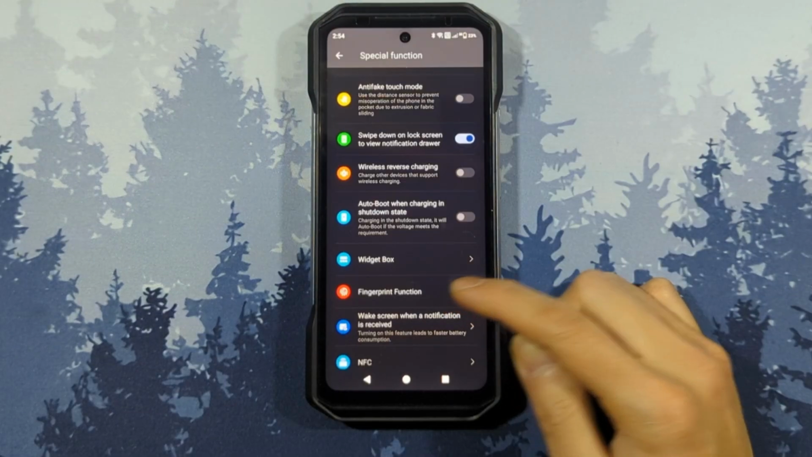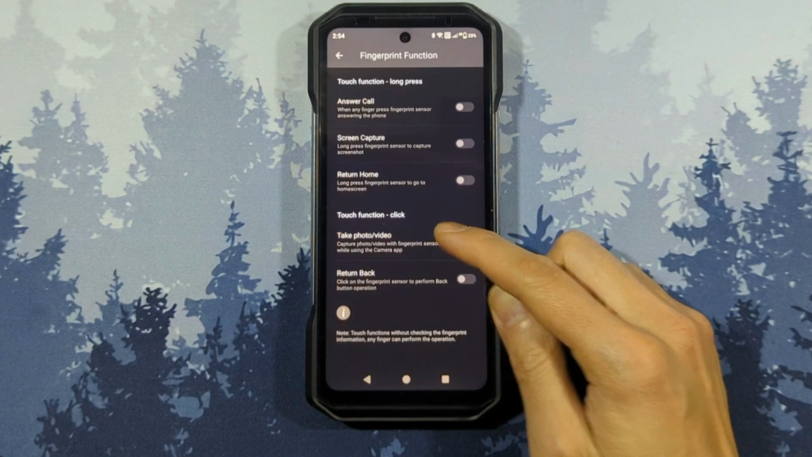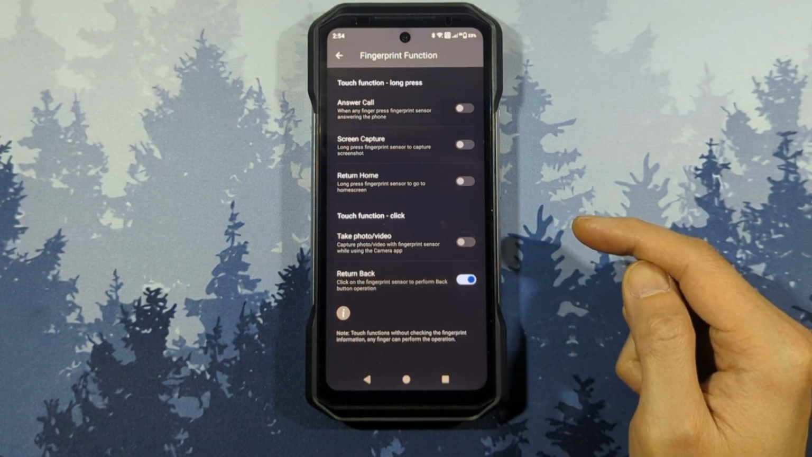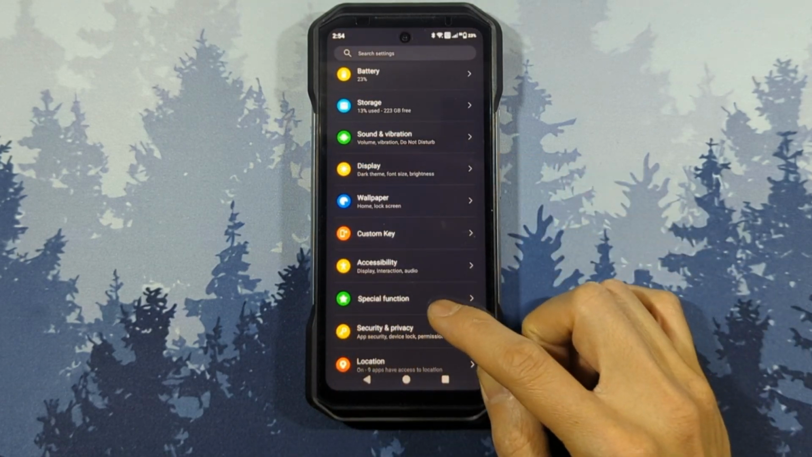In the fingerprint function settings, there are options to let you set an action based on just touching the sensor as a long touch or short touch, although it calls it a click. Here I set it to function as a back key with a touch. I just tap the sensor without actually pressing the physical button.